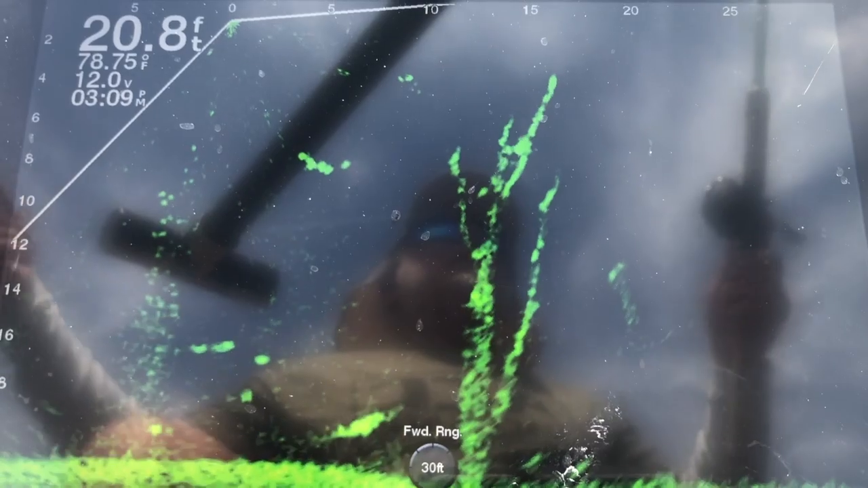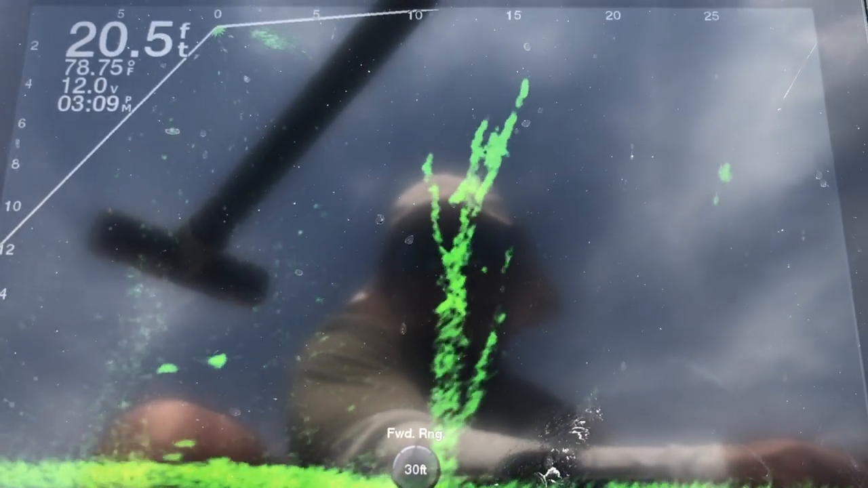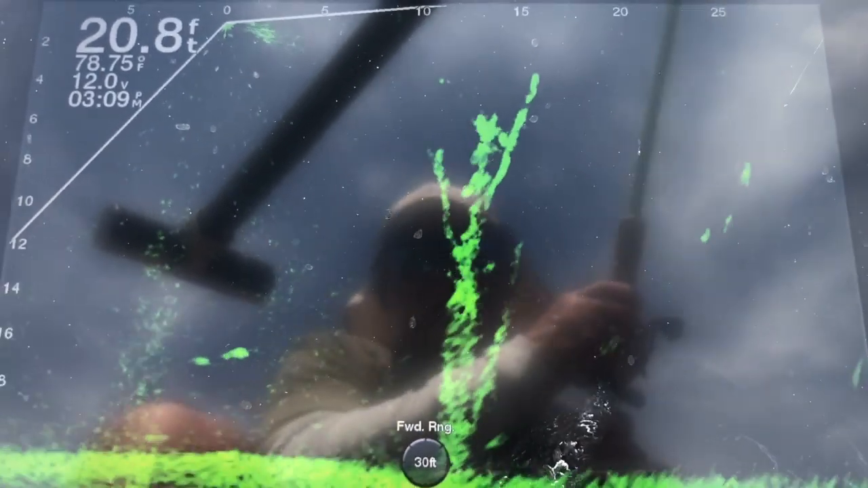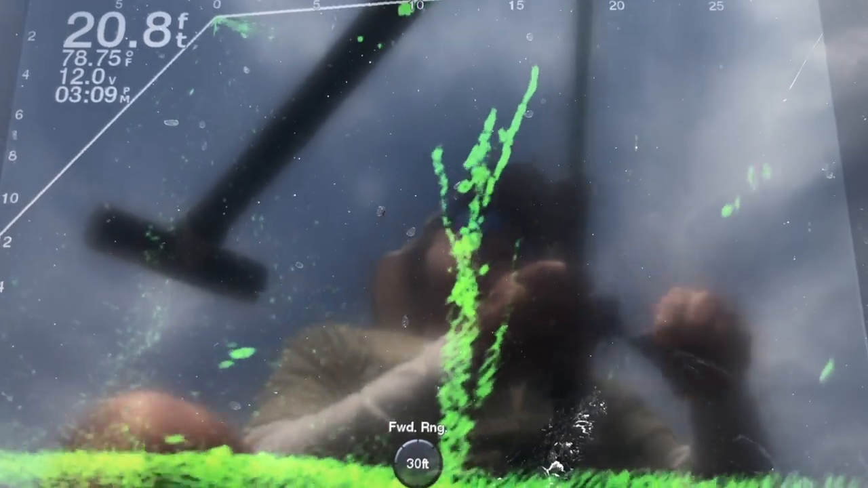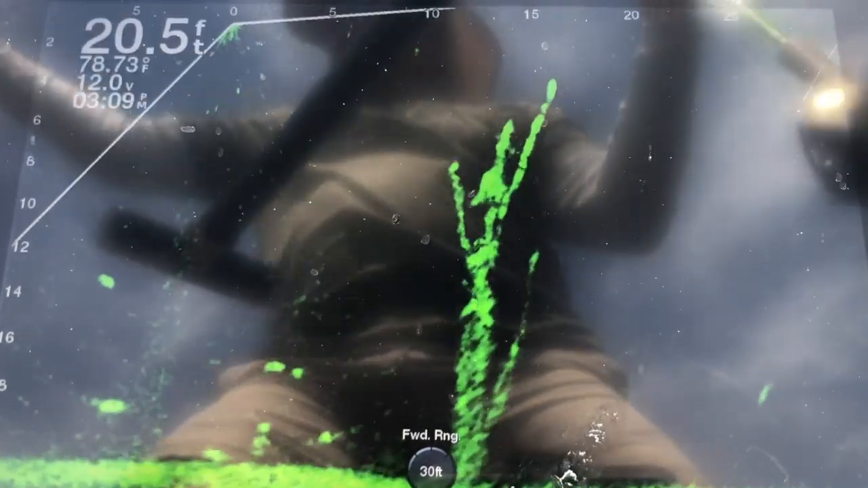Off target there. No, that one hit it before I got. He's nicer than any of them. That's a 2-pounder there. Get in here.